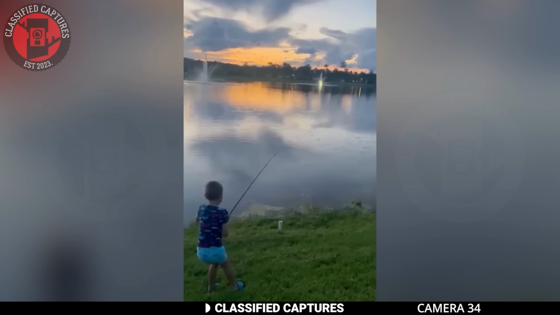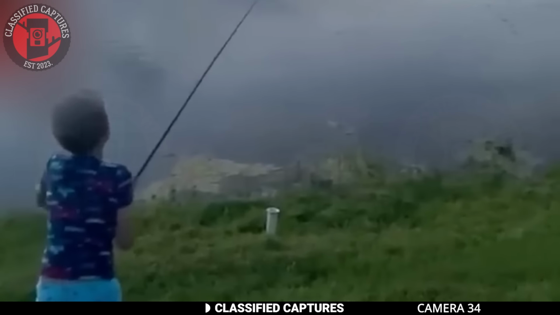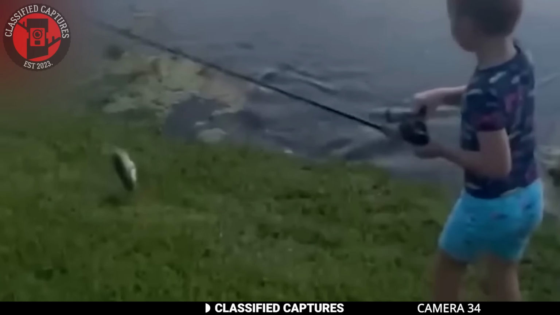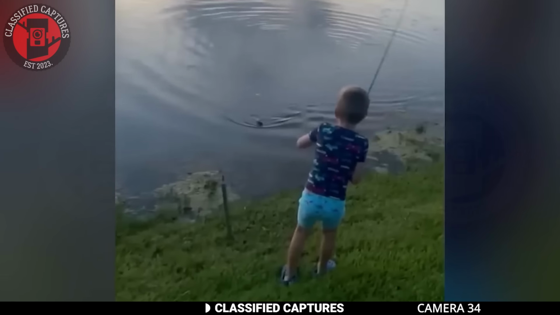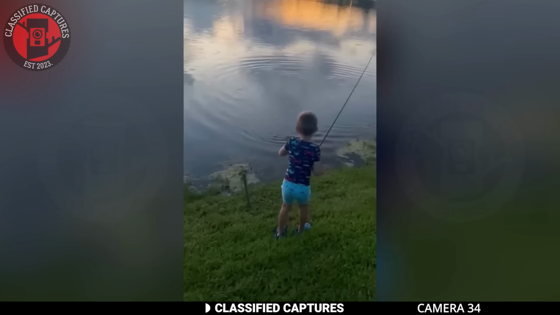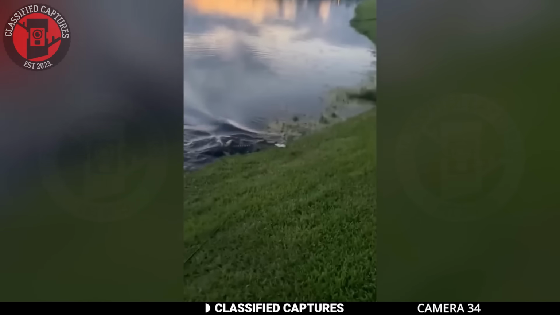Hold onto your fishing rods, folks, as we cast our line into the riveting tale of a father-son fishing expedition turned heart-pounding encounter. The man went fishing with his little boy at a river. He handed the fishing rod to the boy while he filmed the proud moment when his son caught his first fish. As the boy was pulling his catch to the land, something unexpected happened.